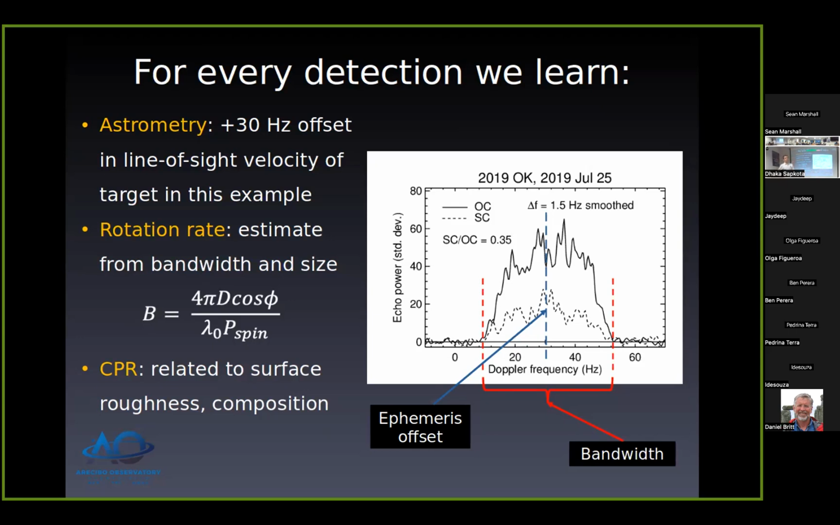Can you take that off? Sorry. I moved it, but it moved back. Yeah, sorry. Okay, right.